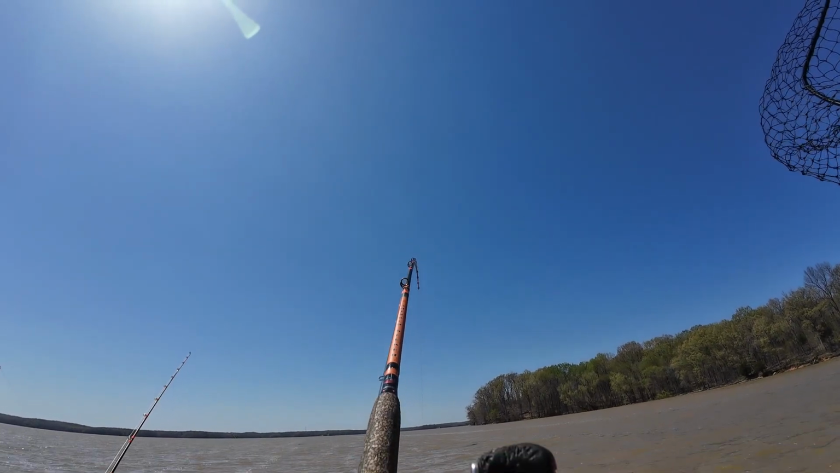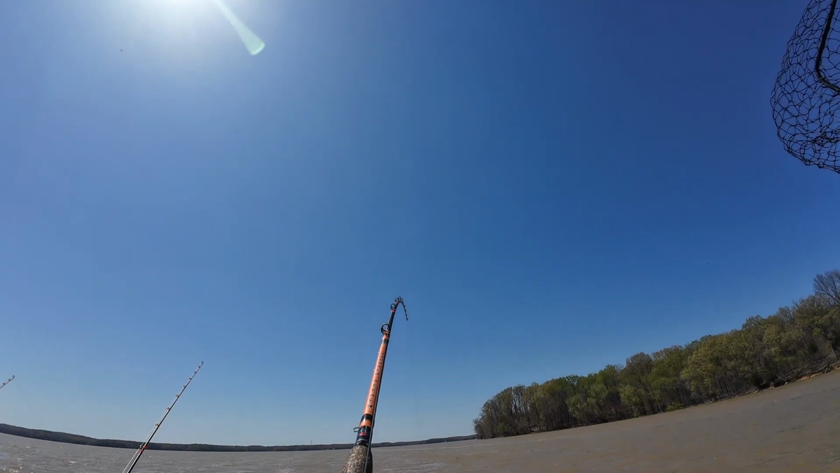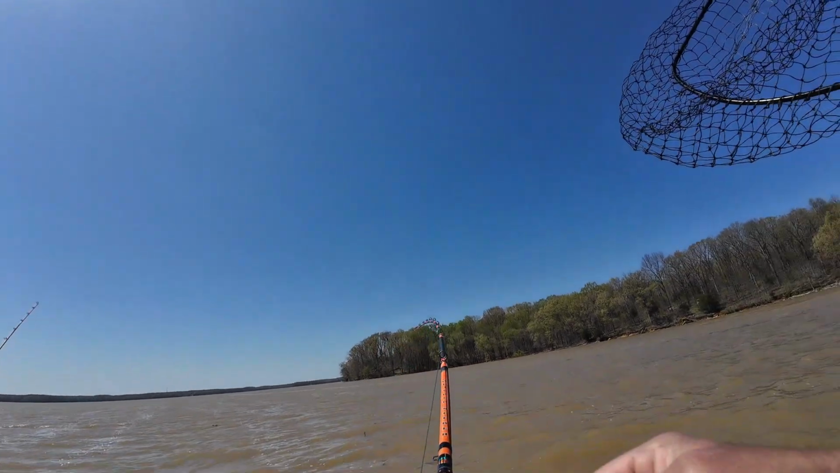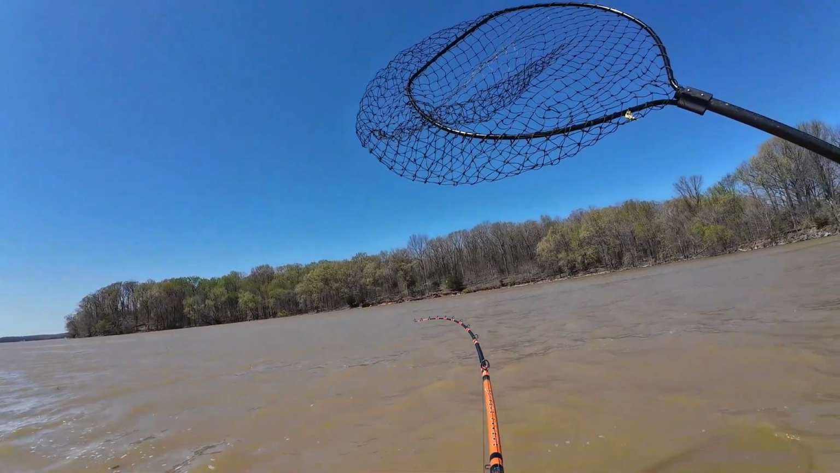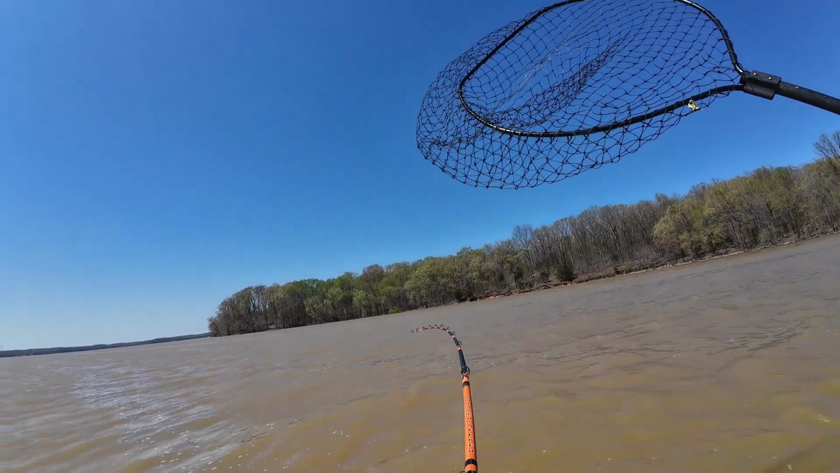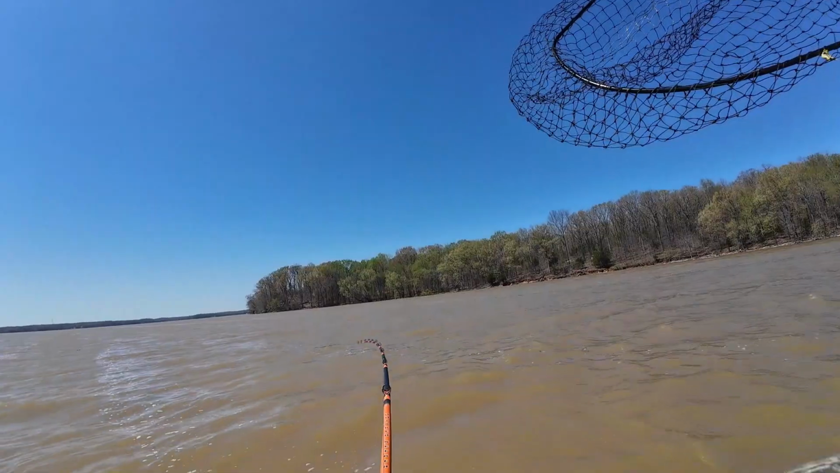The initial run, I mean, he left out, but he's kind of slowed down. He's digging. Probably just a hair bigger than that other blue cat I caught. But then again, he feels pretty heavy right there. Like I said, this current's pretty doggone swift here.